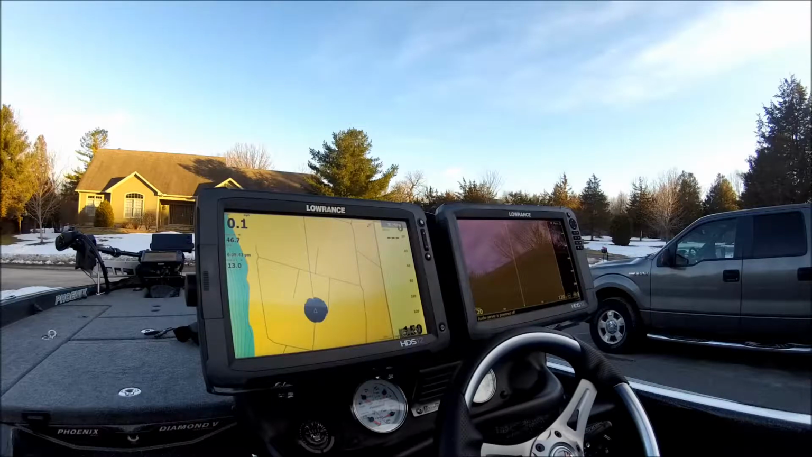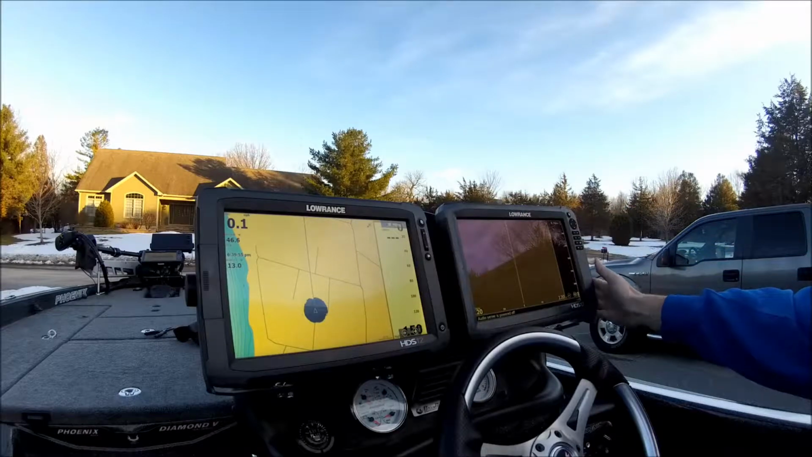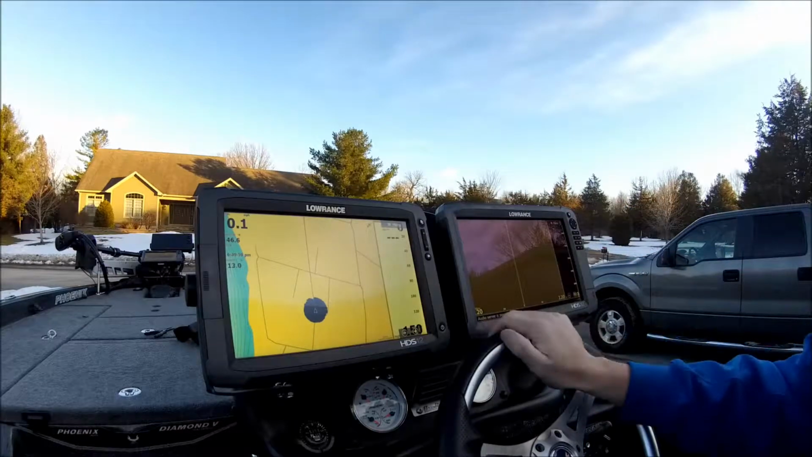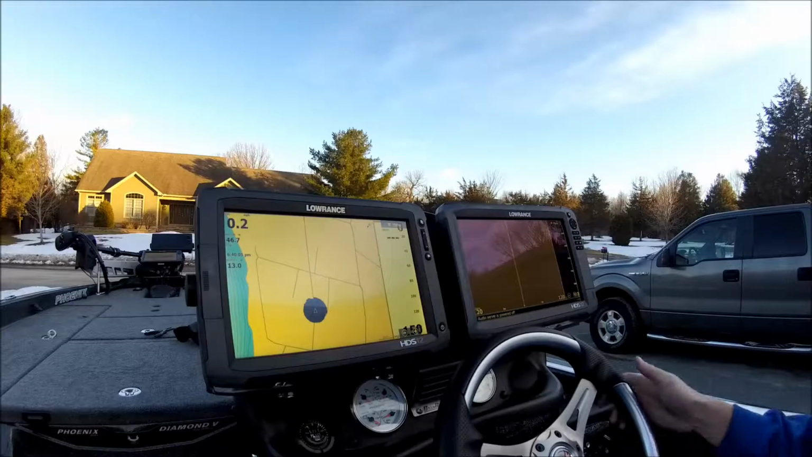Starting off, I'll talk about how I do my data overlay. I run speed, water temperature, time, voltage, and depth, all on my Gen 2 unit, and I keep this unit free of any overlay. That way it's just full scanning and nothing in there to block my view. It's a real clean look, and it's just how I like to do it.